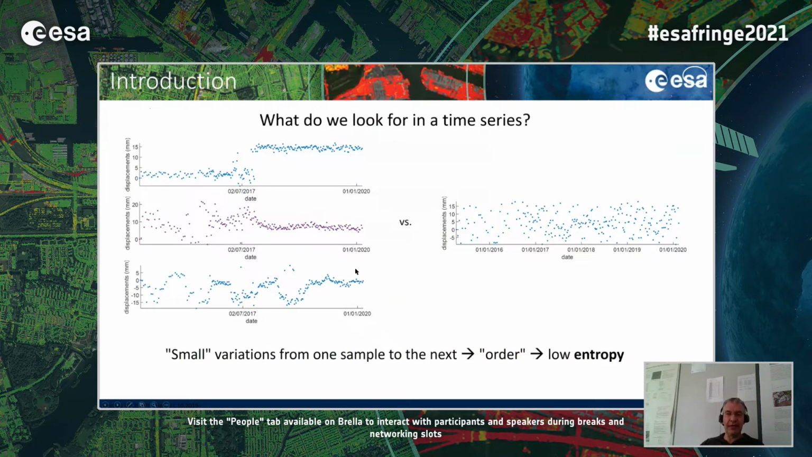That is, it has small variations from one sample to the next compared to the entire variation. So this means that in practice we are looking for order, which to physicists like me naturally leads to the definition of entropy.